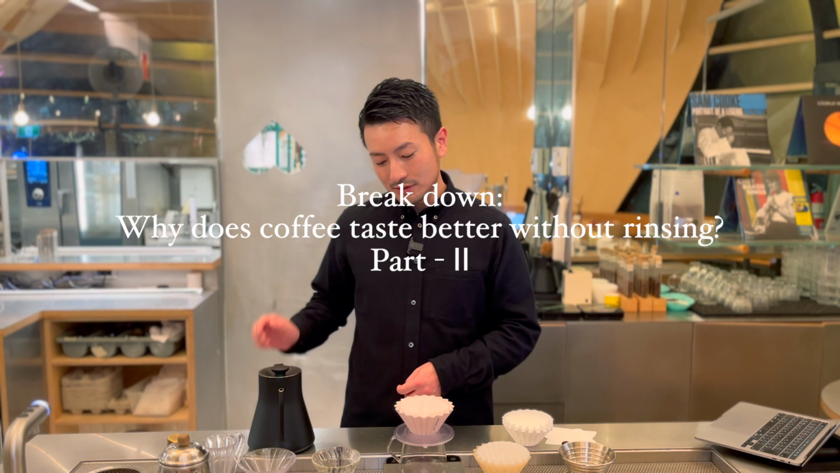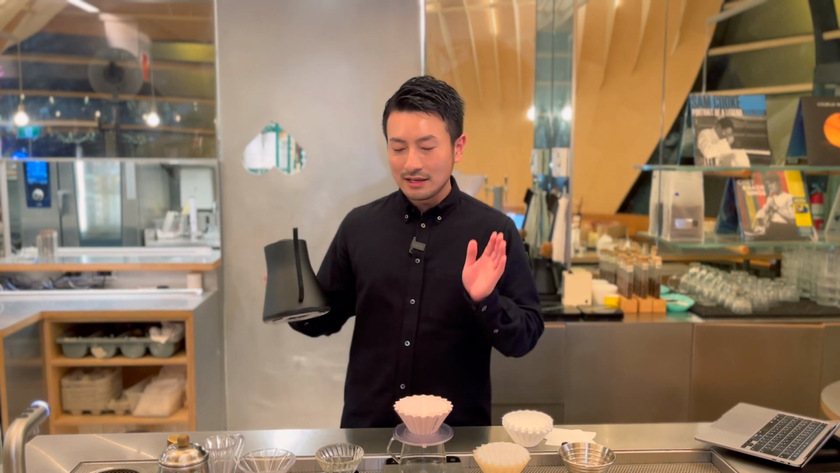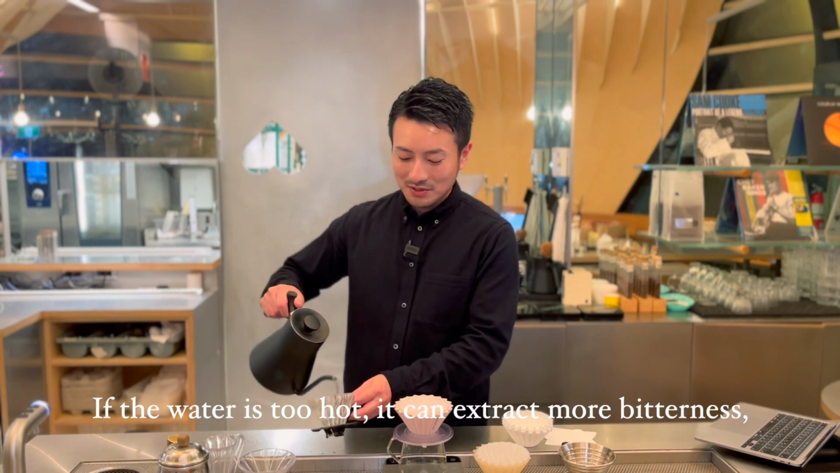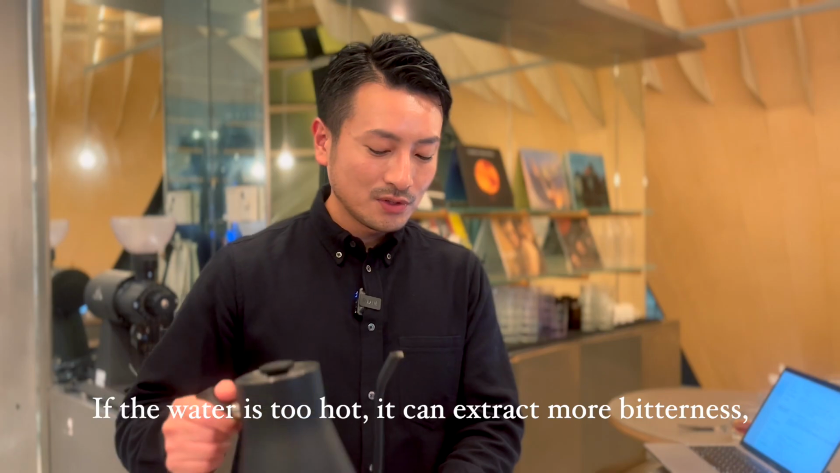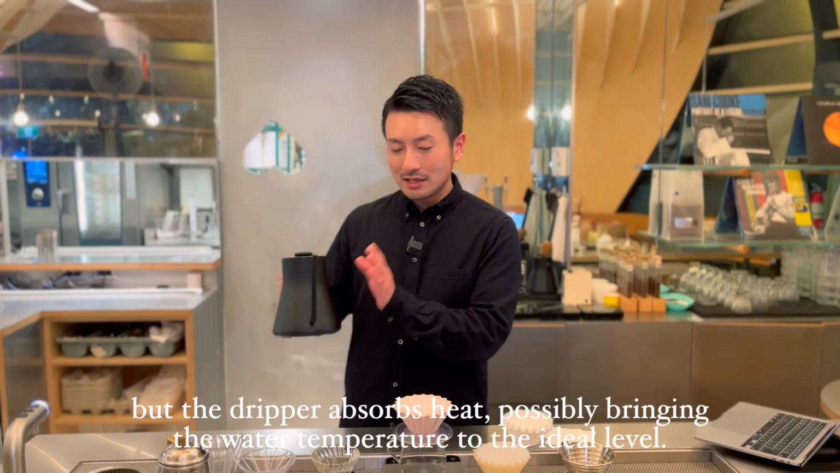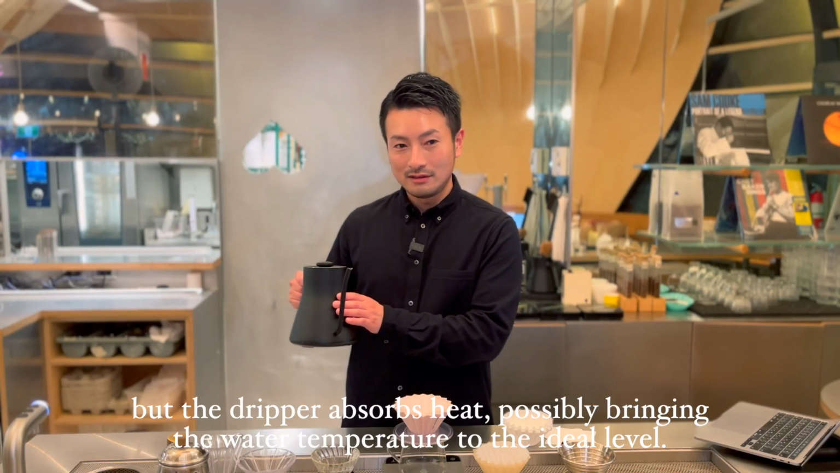The second possible reason is that a cold dripper might actually help regulate the brewing temperature. If you're using really hot water, a cold dripper absorbs some of the heat, which could bring the temperature down to an ideal range.